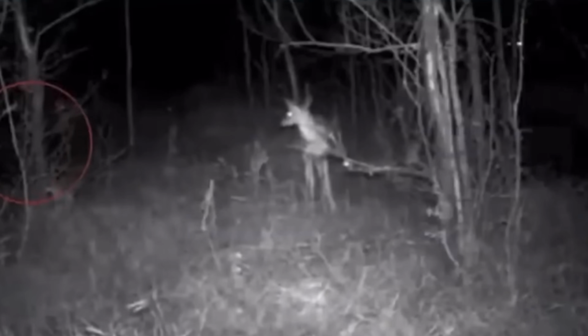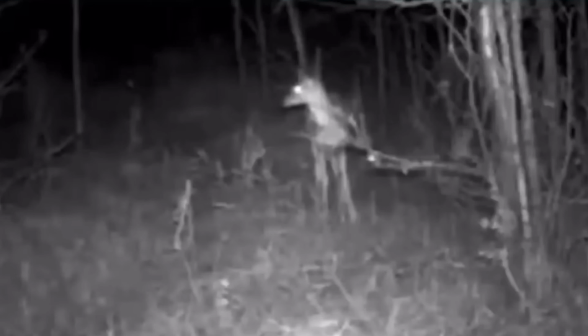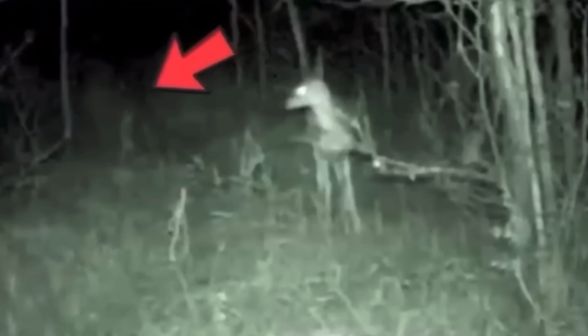A strange, light-colored shadow makes its way towards the deer, then the footage cuts off. But as we can see, even the deer notices this presence, as it seems to be alert and seems to be watching it float towards it. And that's what makes this footage so compelling.